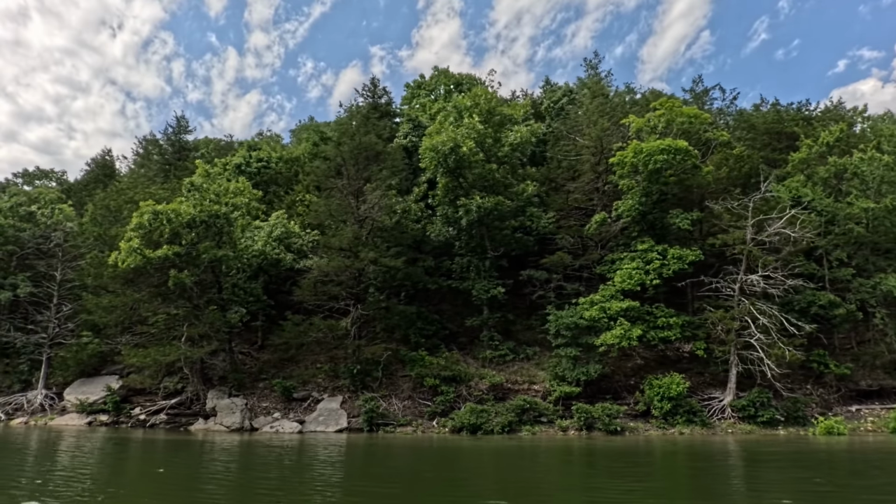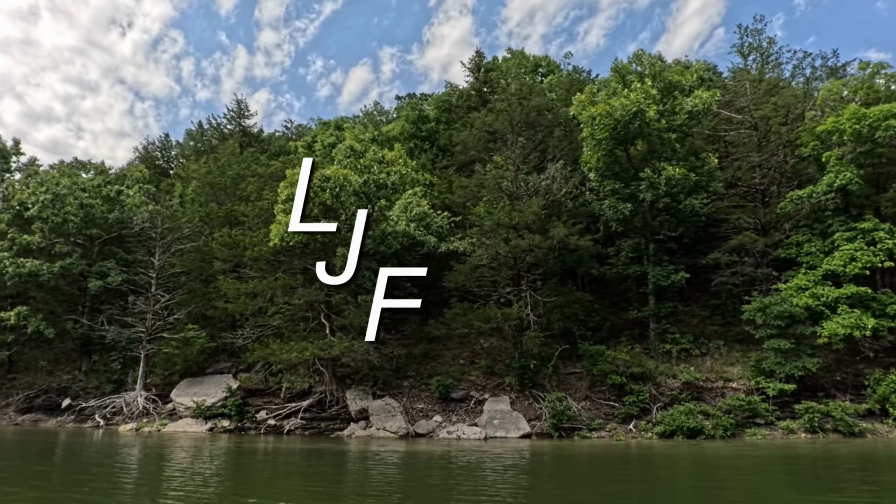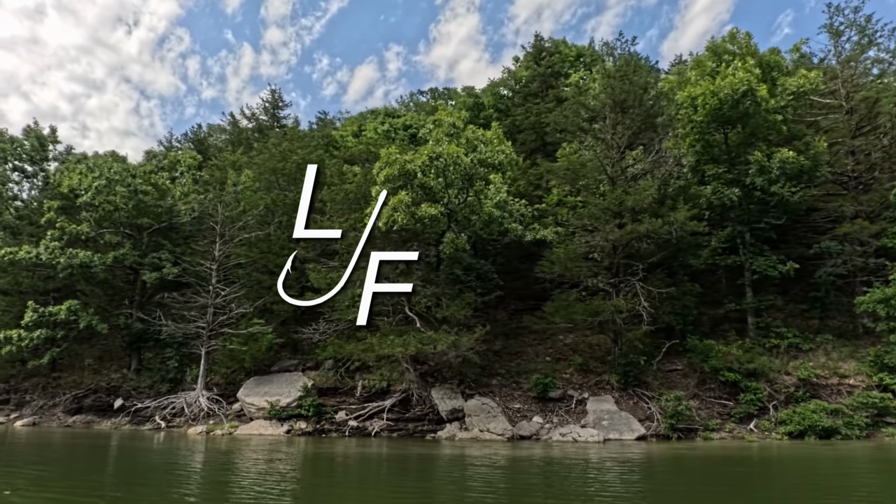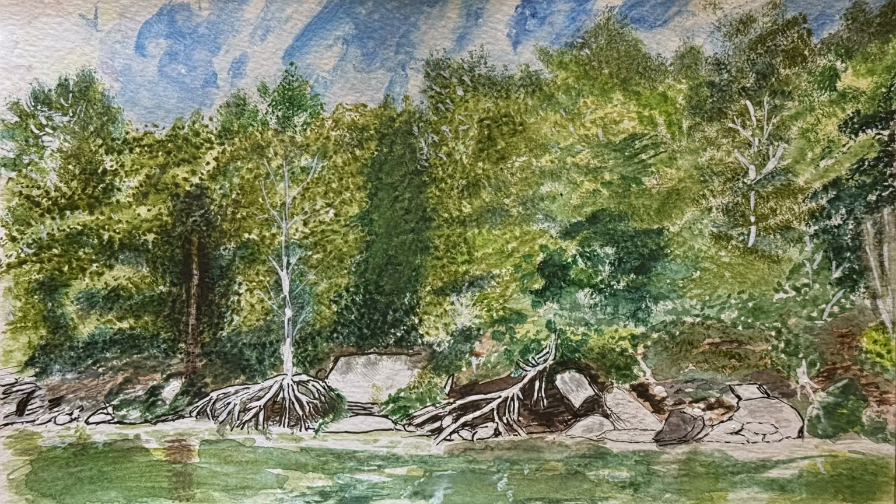We had had some rain previously. The lake had recently come up 2 feet. Since then, we've gotten some more rain. I haven't looked at the lake level yet, but the lake has come up. In fact, when I launched my boat this morning, I had to wade water to get to the courtesy dock to get to my boat.